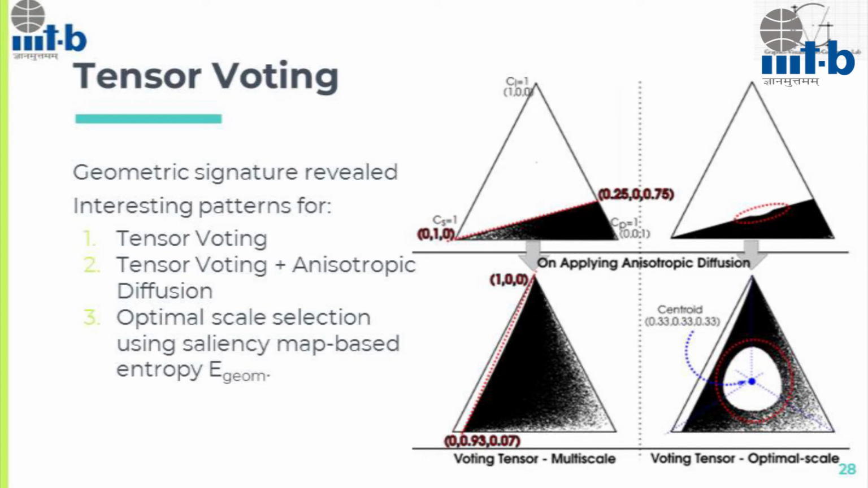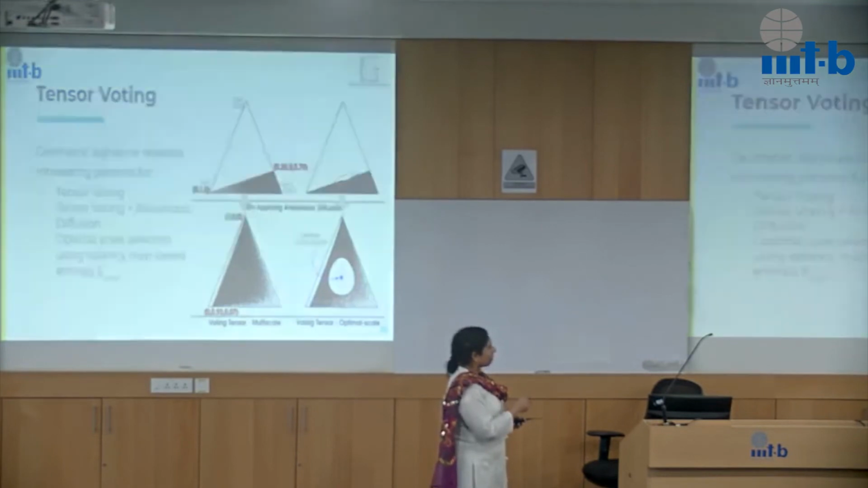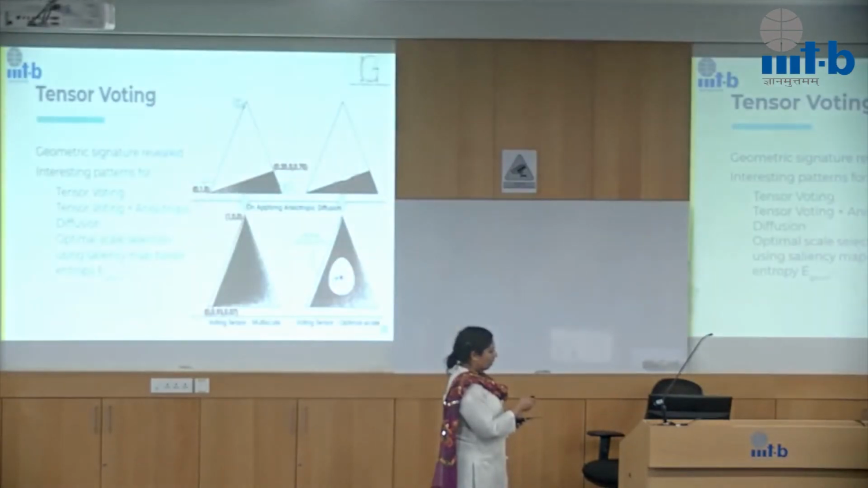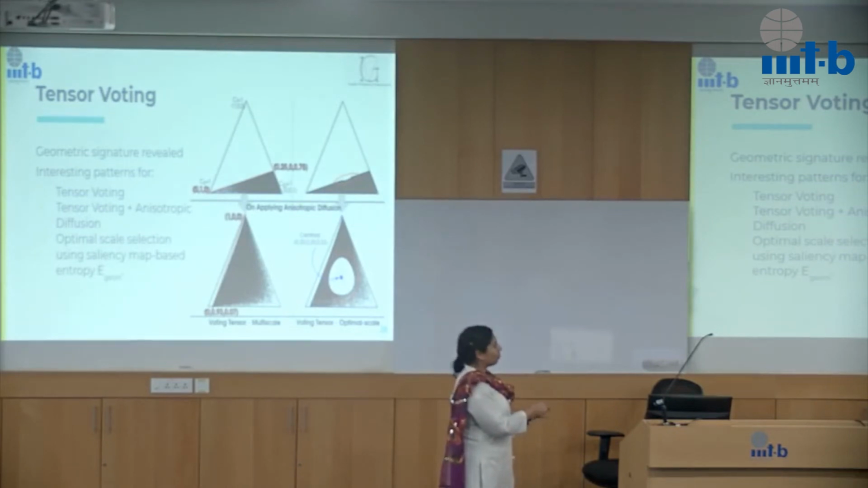So this is essentially how this geometric signature looks for a set of points when we do tensor voting. The way tensor voting works is, we find a lot of points which are spherical type, and then we try to correct them to the line type and the surface type. So we get this kind of a pattern where a lot of the points are concentrated about the CS value. Sorry, CP value, where it is the point type feature.